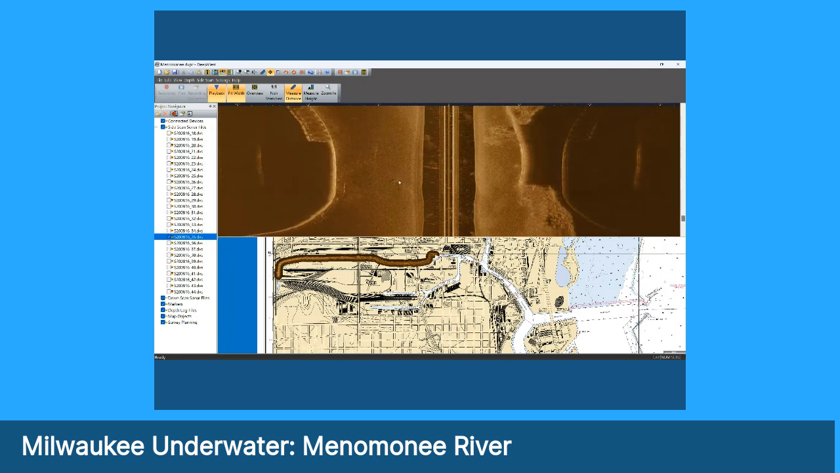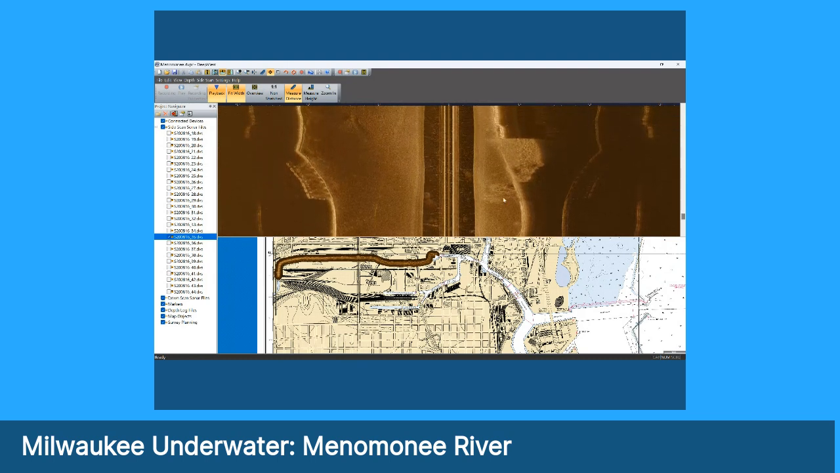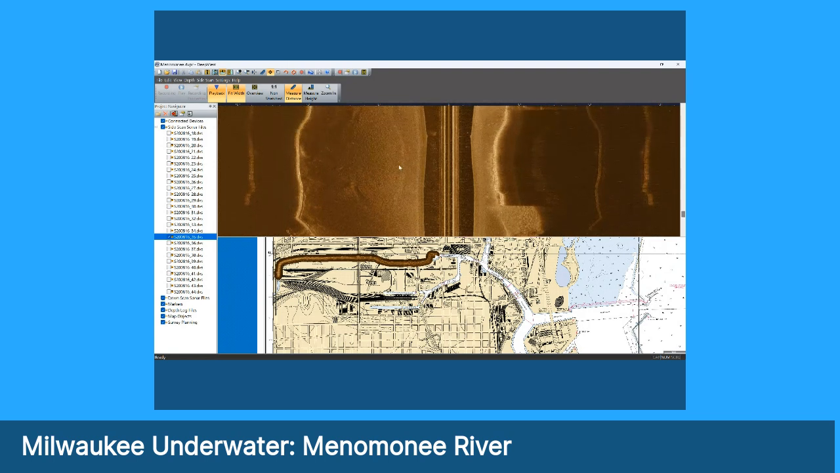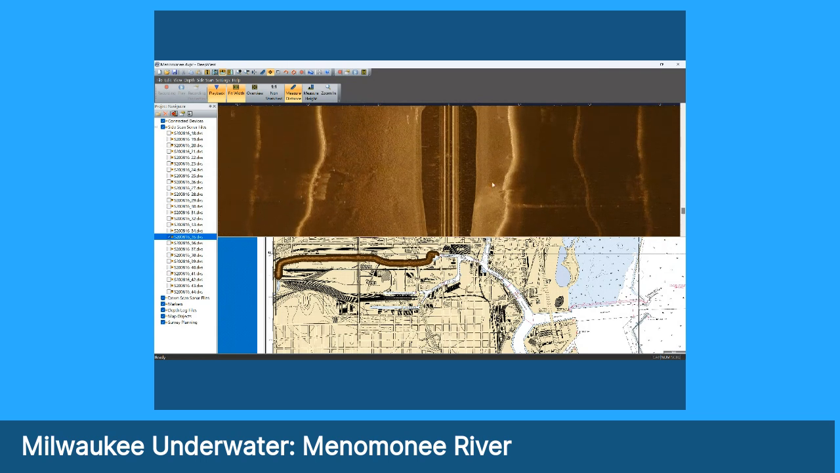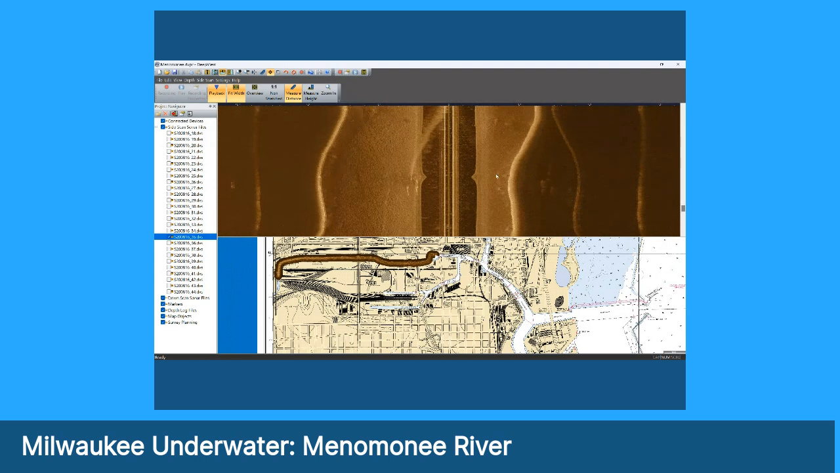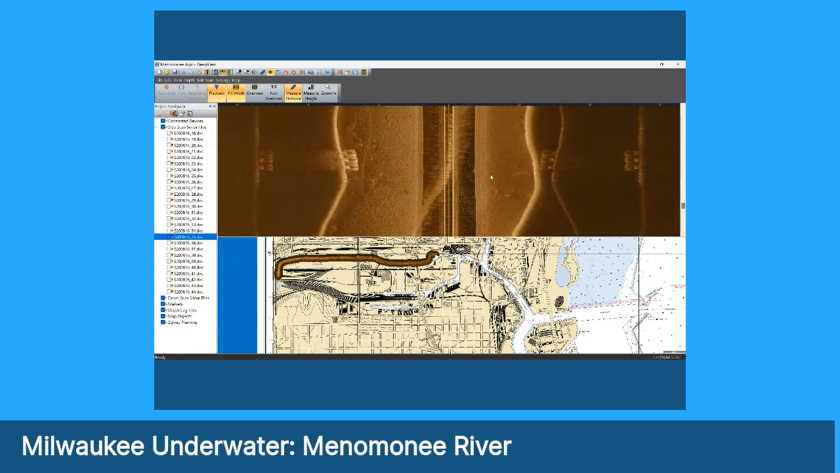There's something on the bottom here on the left channel with a little pointy bow, but it's under the mud pretty well. We continue up the river, and you can see there's some very good texture. It's just very visible. The seeing is excellent. Here's some caissons on the left for a bridge. We keep coming up. It was quite a long run, I should add, to go all the way up the Menomonee.